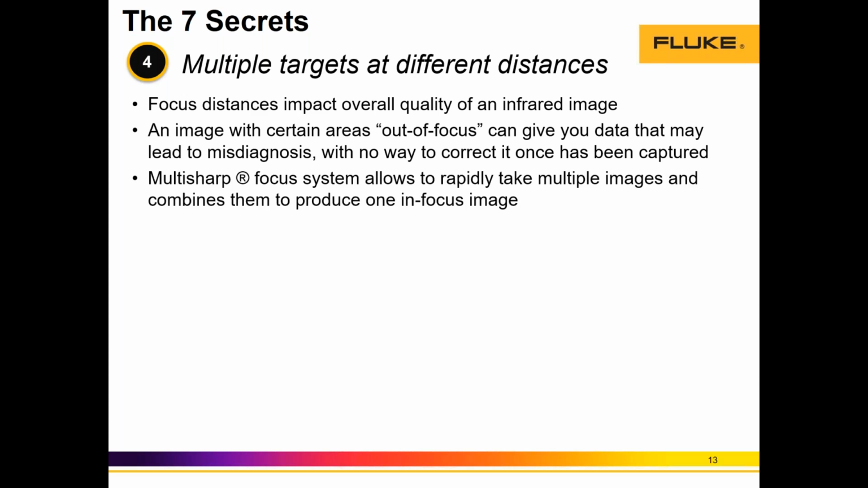And we solve that by incorporating into our cameras a new technology called Fluke MultiSharp. The technology allows a full focus image through the black trigger that I mentioned in Laser Sharp, but it also allows all the assets in the entire field of view to be focused.